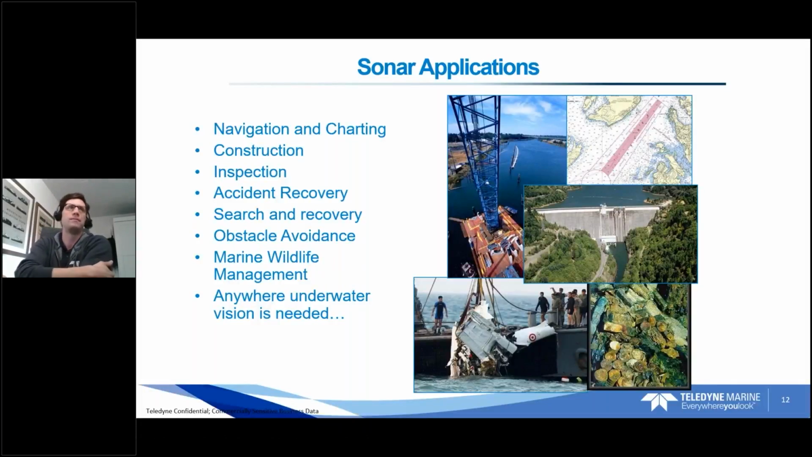Search and recovery makes sense. It's a very wide field of view sonar. It can go up to 300-meter range on our 450 kilohertz model. Large area searching while still maintaining that high resolution to identify even smaller objects.